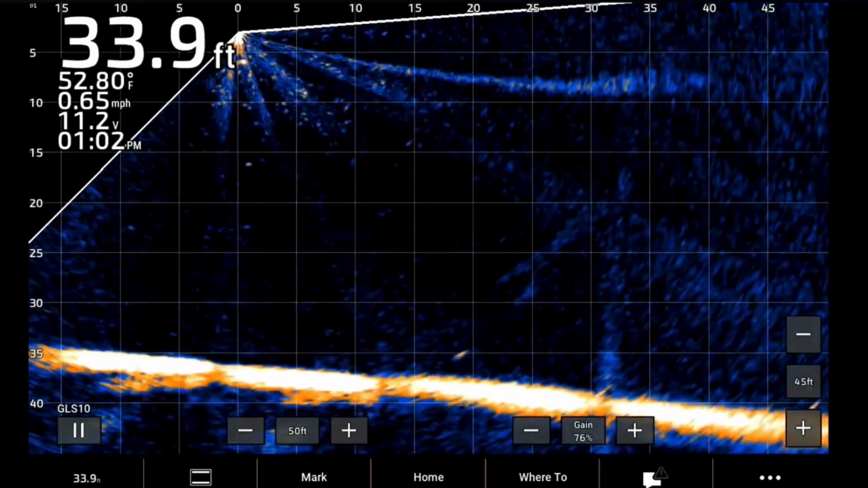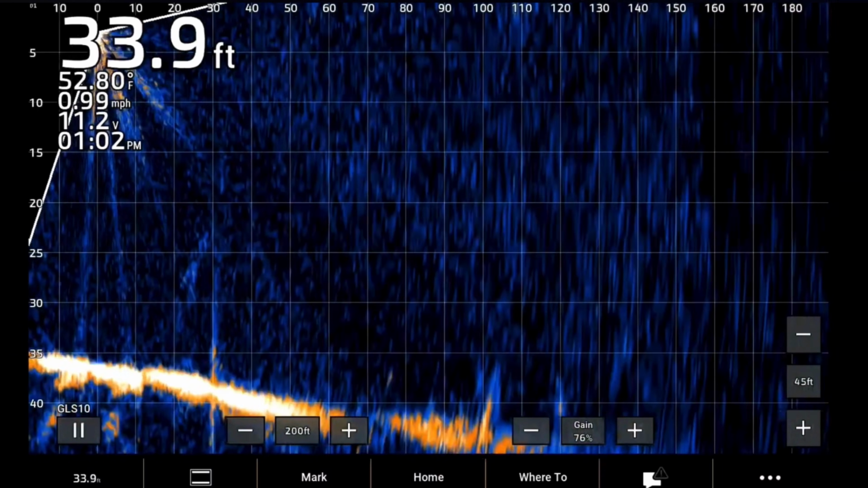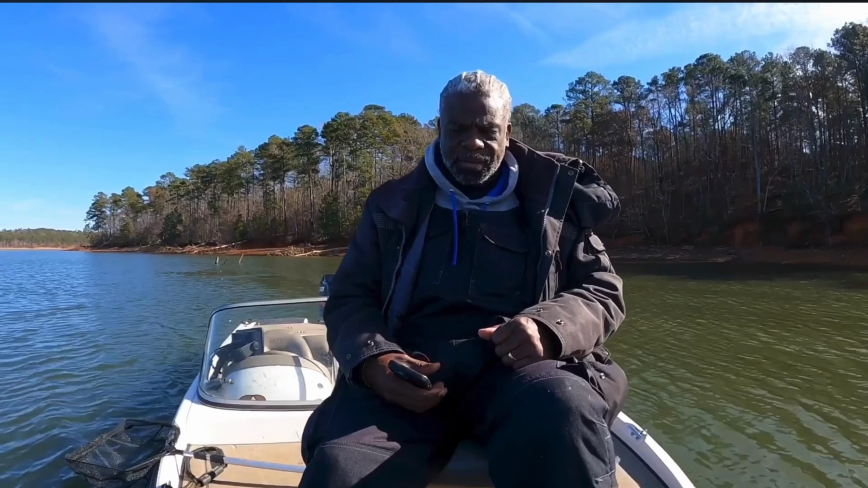Let me zoom back out. I'm gonna roam on out of here and see if I can find something else. I'm at 190 feet again. So that's how I would scout finding structure in a new area that I'm fishing.